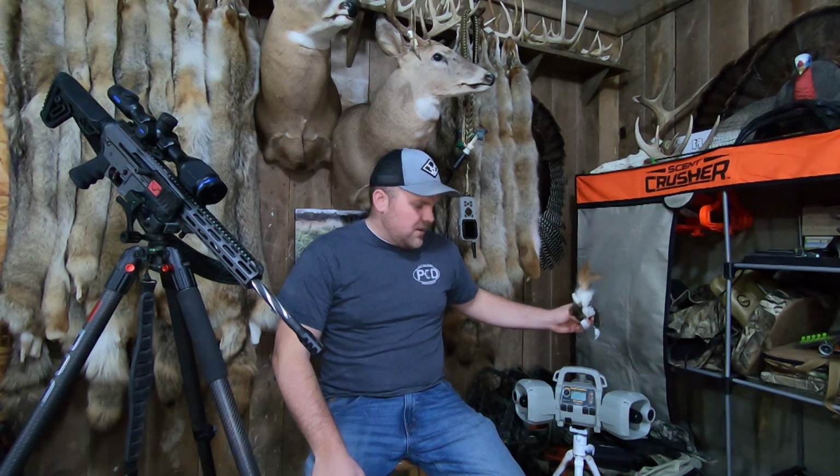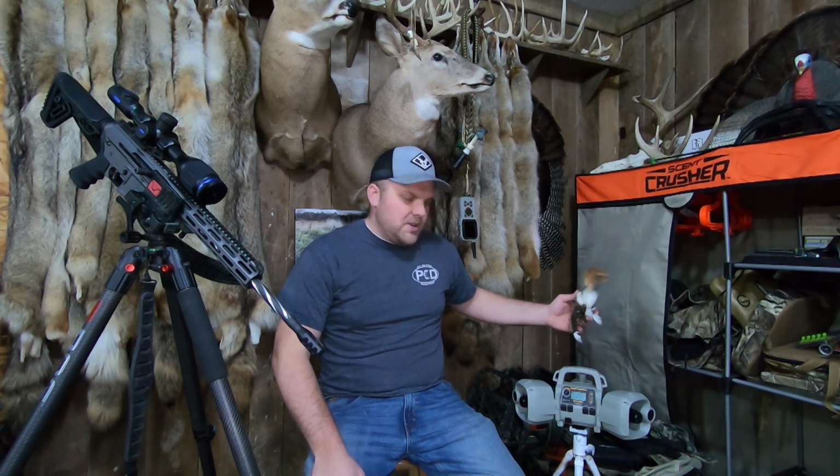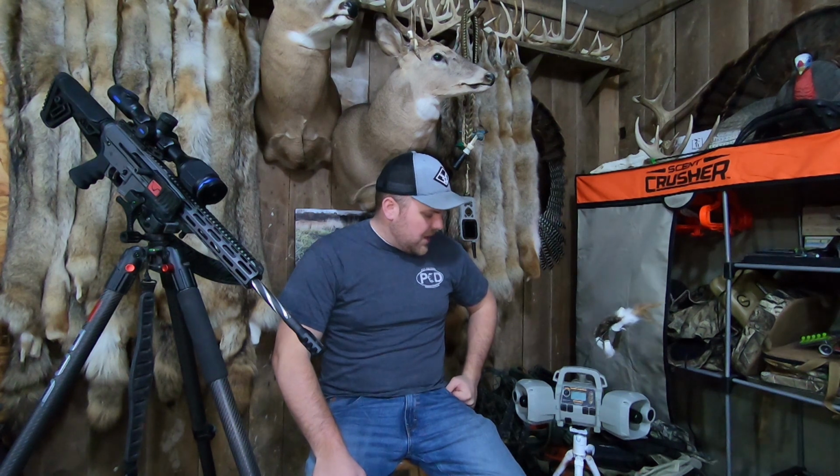And then I also got the Decoy, and I made a custom decoy topper for the back of it. And that's just to draw their attention to that motion. Generally, they're not going to come in and try and attack it, but it keeps them focused on this and not focused on you. So that part of it works awesome.